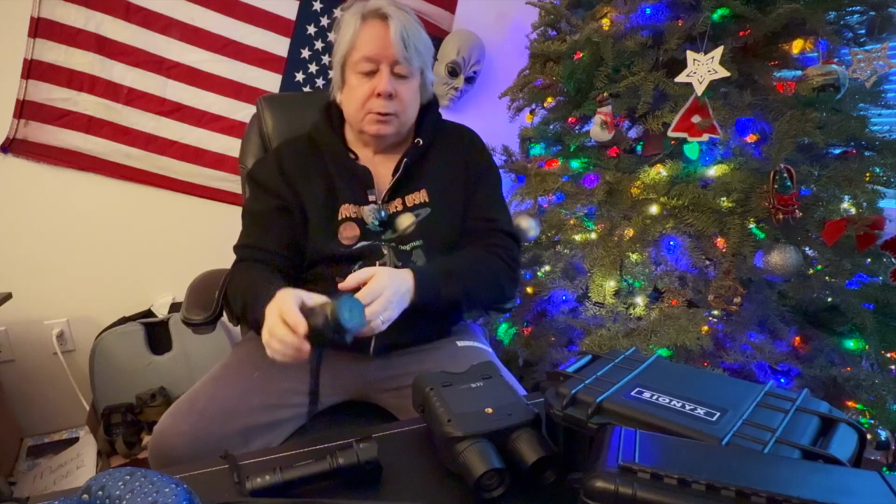Now, the next thing that I want you to know is that I like the SiOnyx Aurora Pro because of this feature. You can use the Wi-Fi on this and connect it to like an iPad or a laptop. When you're in the field, if you have Wi-Fi somewhere, then in theory, you should be able to connect this camera to your iPad or laptop using the Wi-Fi on your control knob here.